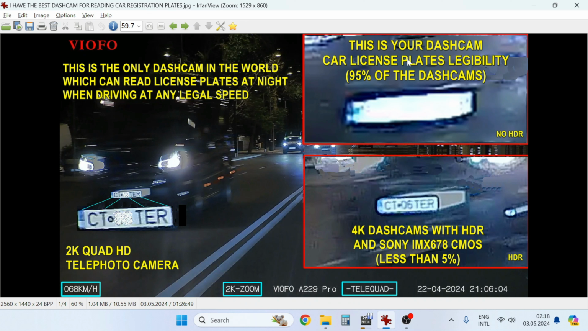On the top right we have almost any dashcam in the world. I wrote here 95% because almost all dashcams in the world don't have HDR right now. So any camera without HDR at a speed of over 15 kilometers per hour will obtain such legibility for the registration plates, so you will see nothing at night. During the day it is not a problem, but at night you'll have a big problem if you try to read the registration plates.